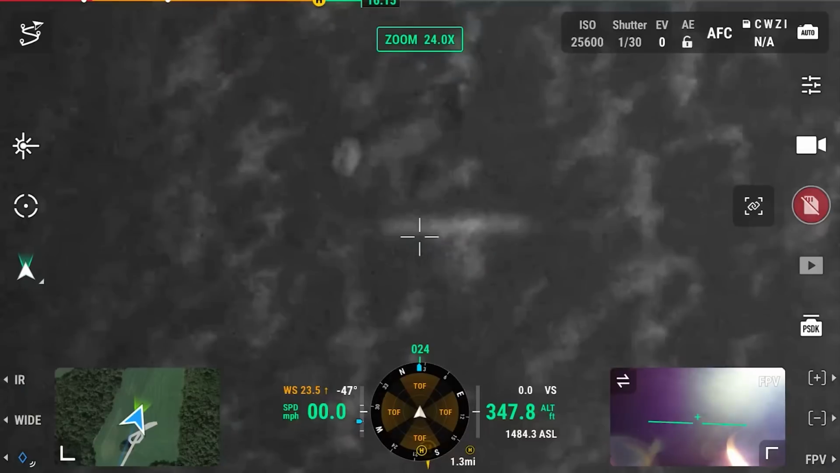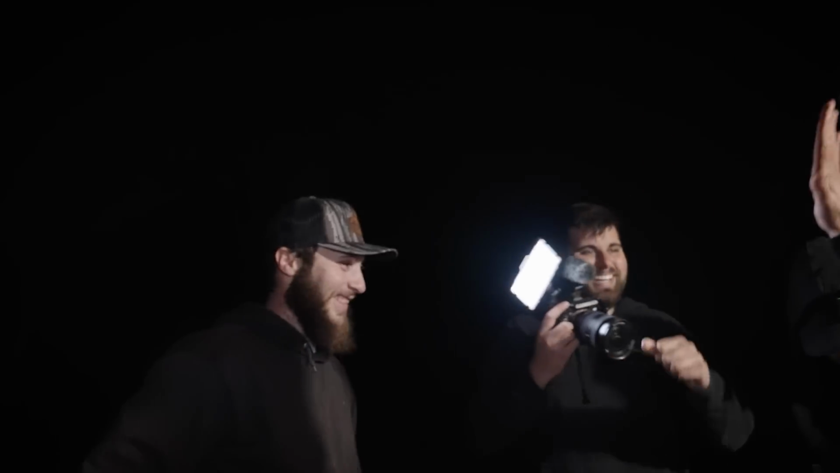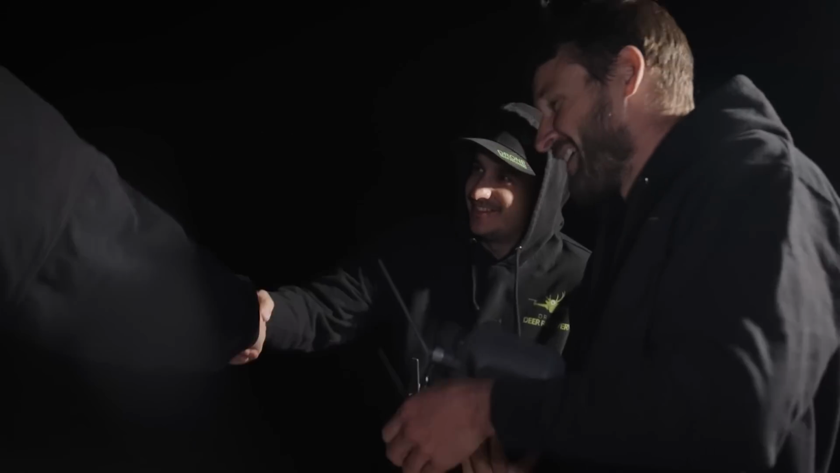Yep. Good, you brought that camo, Jay. No way. Let's go. Let's go, man. Good job. Thanks a lot. Well, they're still alive. That's good. Yeah. I think it was right around 40 minutes. We ended up pinning the elk.